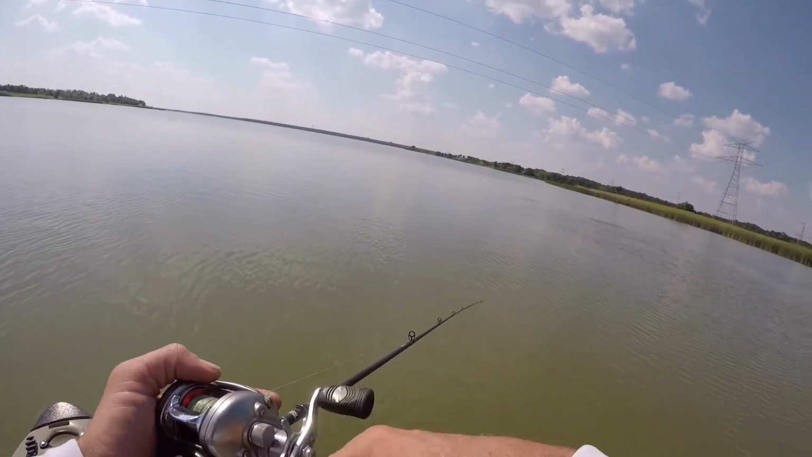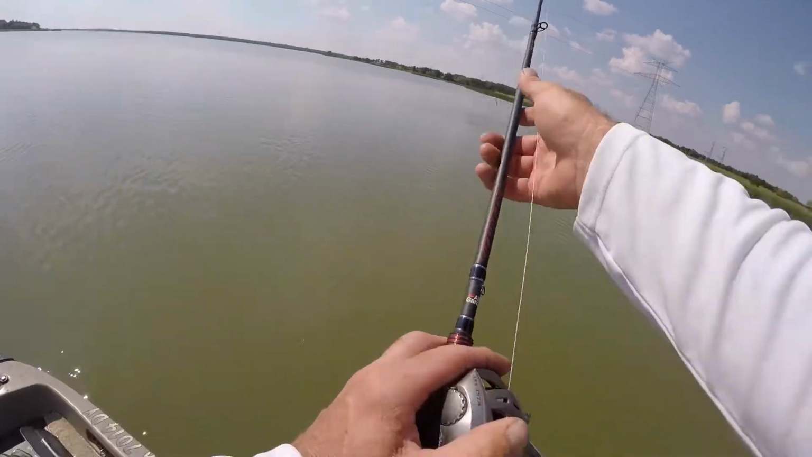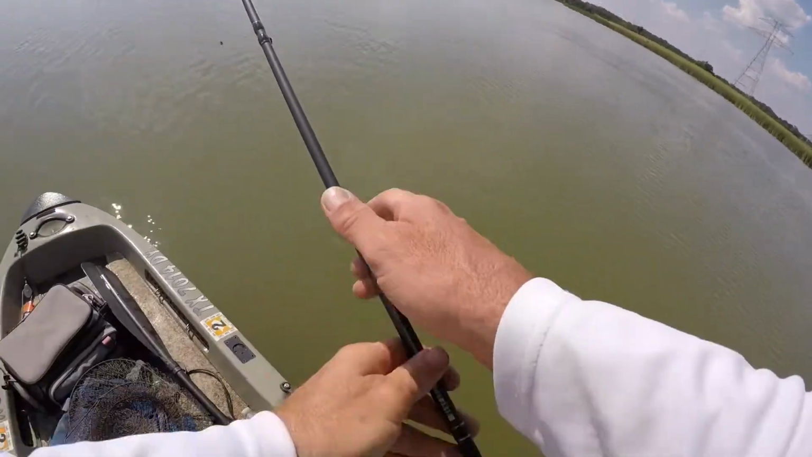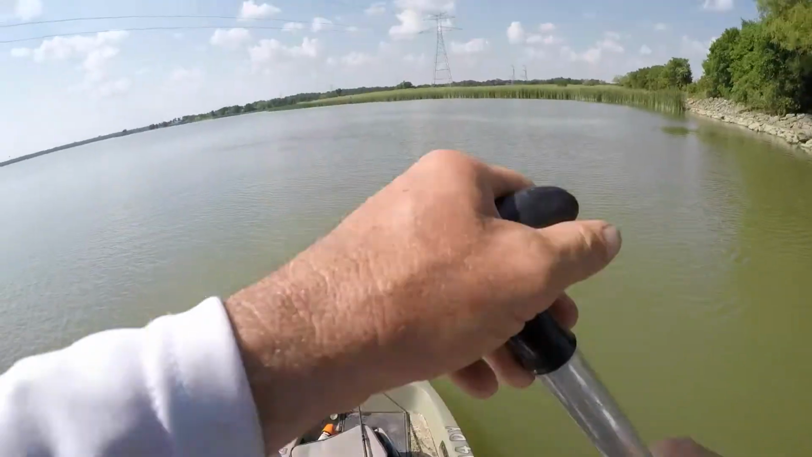Ooh. They are fired up. All right, let me paddle over there a little closer. I'll leave the big motor off.